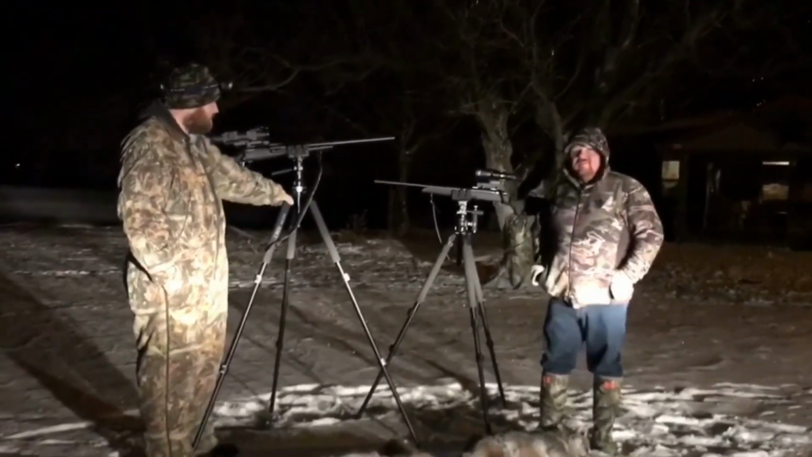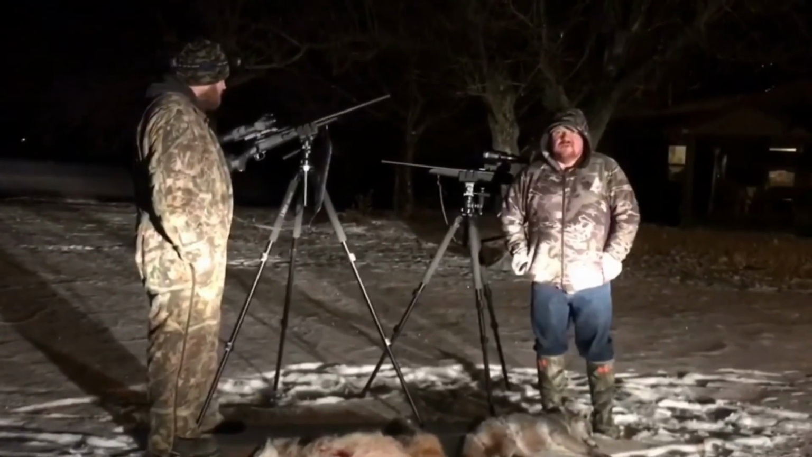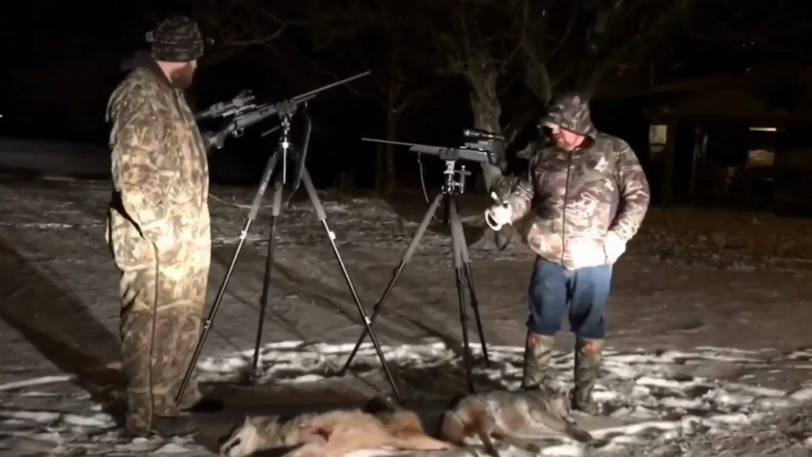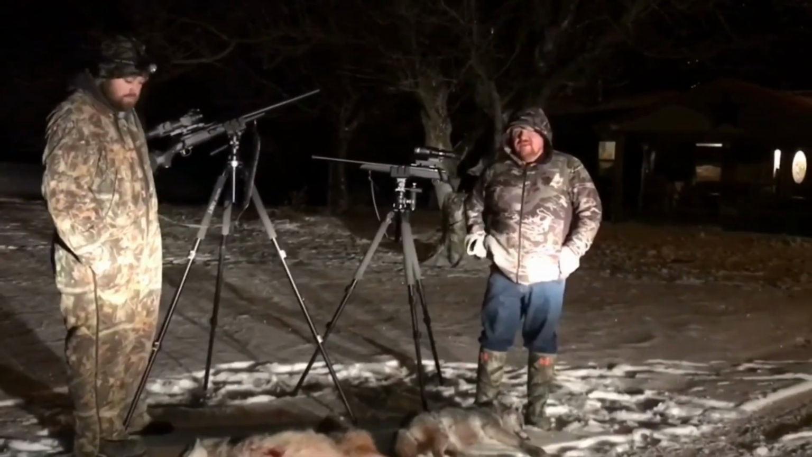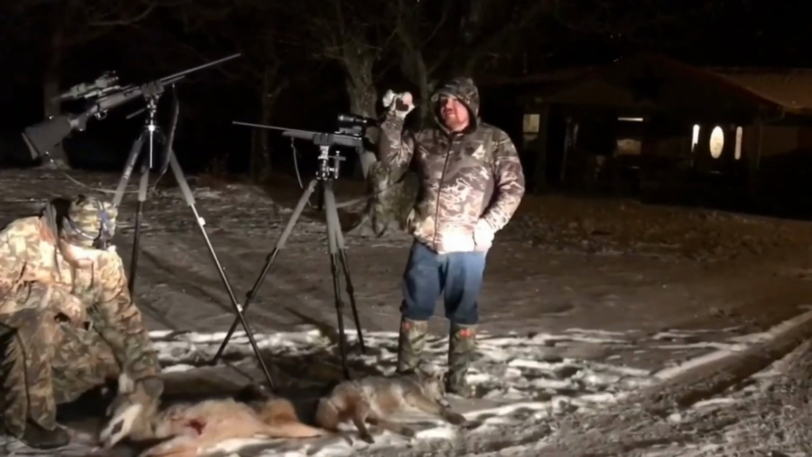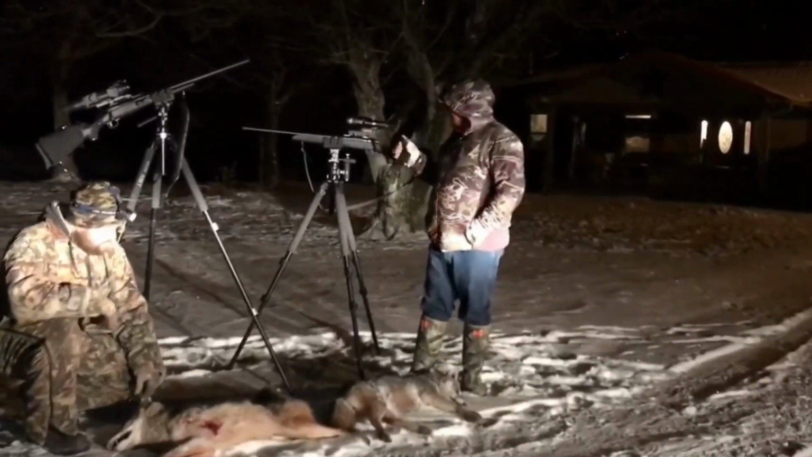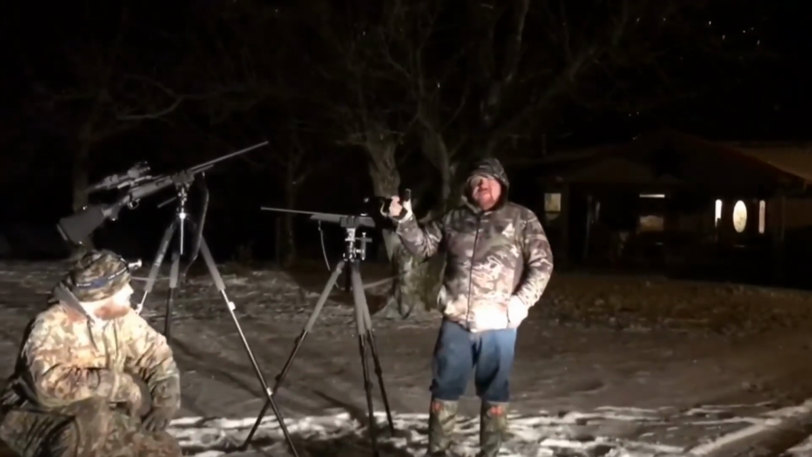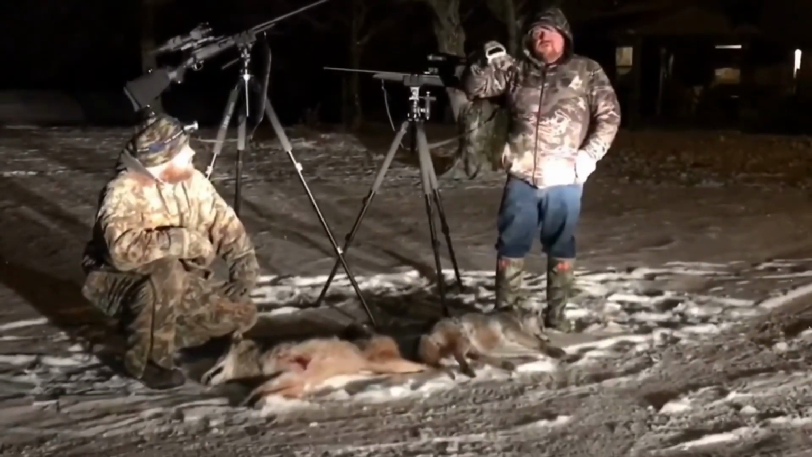Brandon made the comment he was wanting to do some spot checking, and the coyotes should be moving, so I had the hand call in my pocket and started howling and just seeing if we could get them to answer. Had a group answer about a mile away, had a male answer over here about a half mile away, and Brandon walks in the house, gets his rifle, comes back out here, night vision, starts panning around.